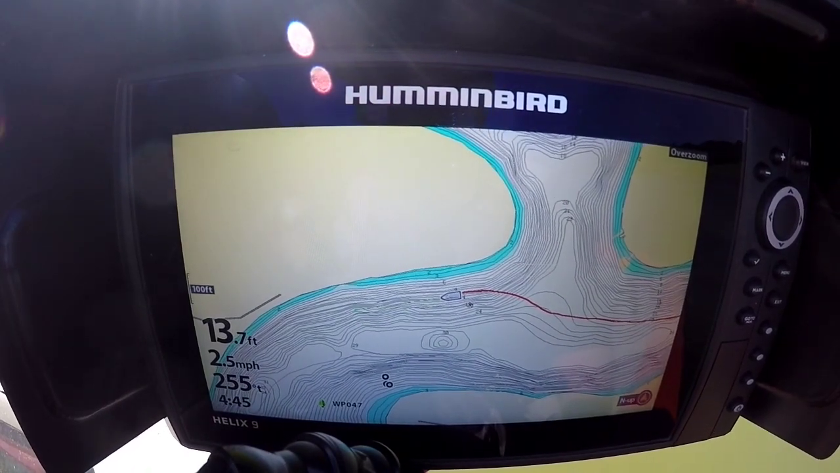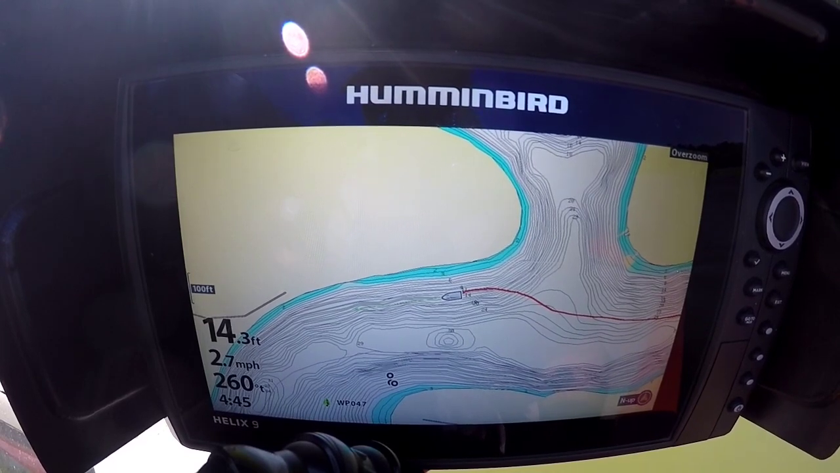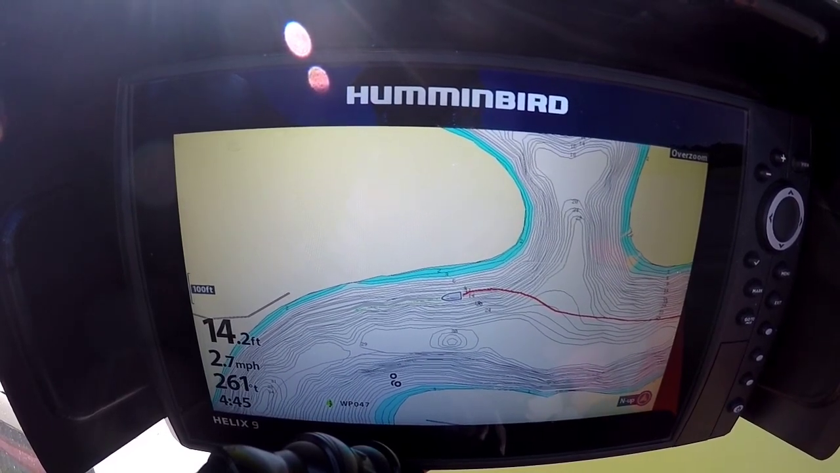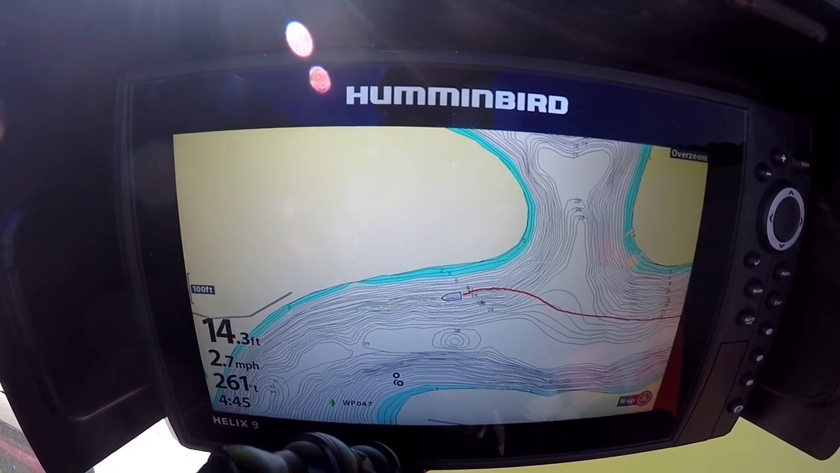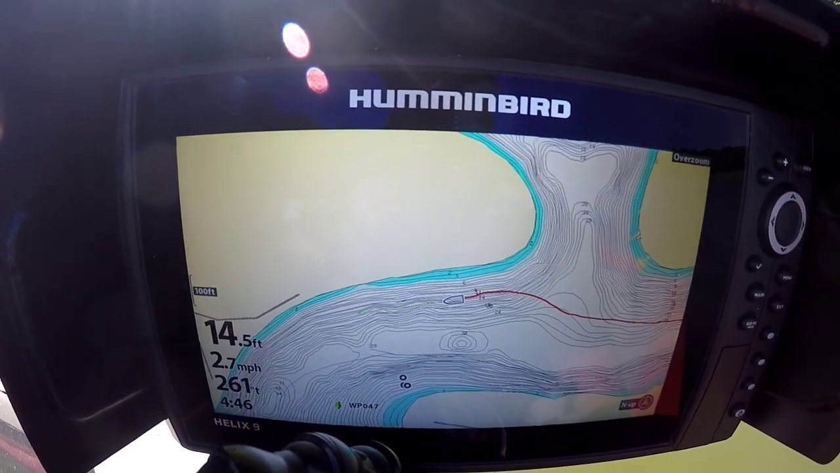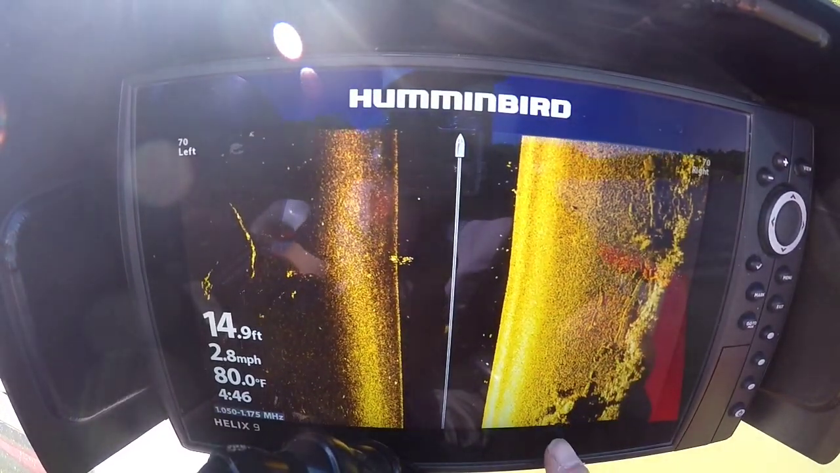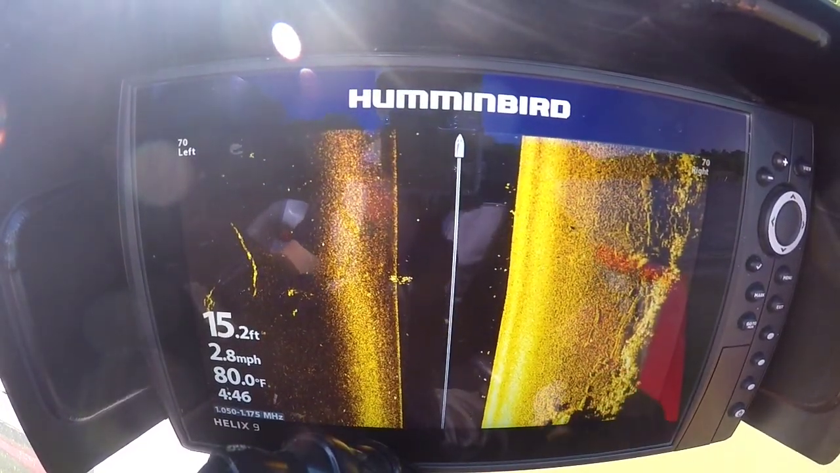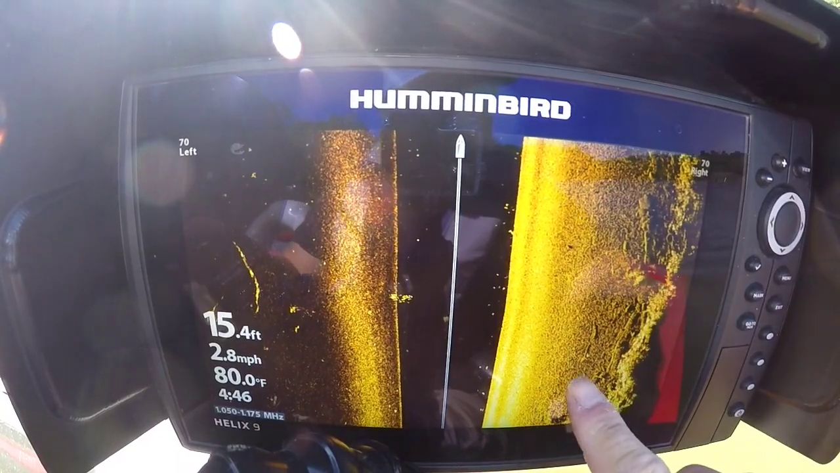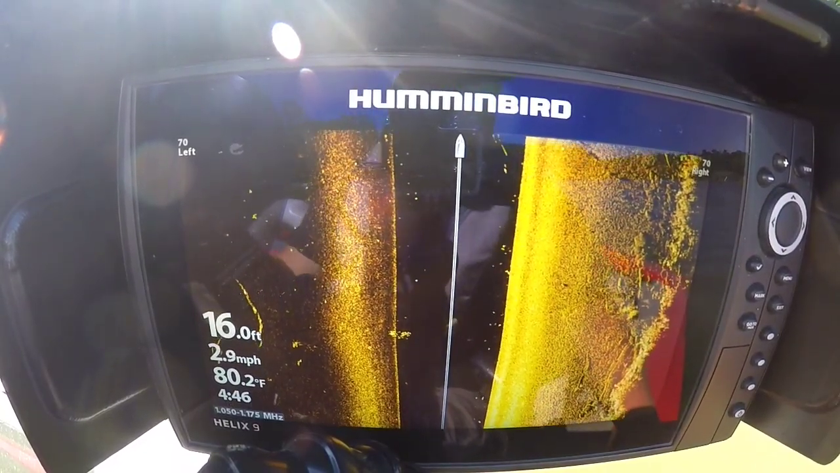Here's a stretch of bank that's pretty unremarkable. Most people would go straight to that point on the right side there and fish that. Not much going on here, it looks like, just a long stretch. But then when you switch over to side imaging, you can see there was a tree we just missed. We got all kinds of laydowns in the water that you can't see. We're in 16 foot of water.